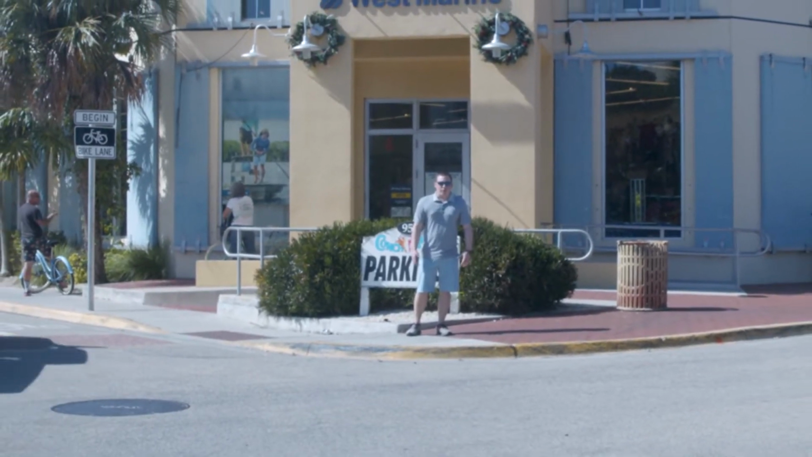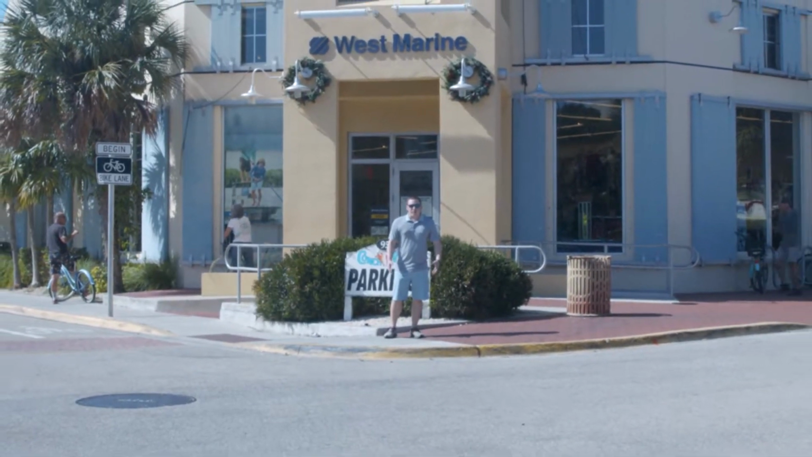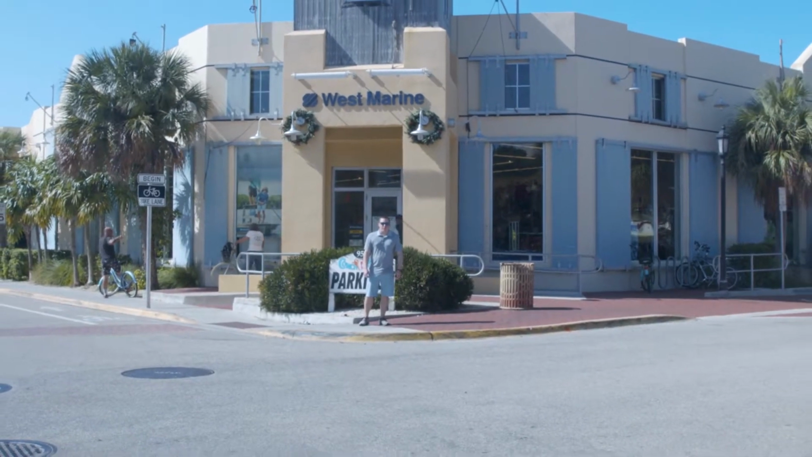Inside we've got local charter captain Robert Trosset, or RT as everybody calls him. He's going to talk to us a little bit about how he fishes down here in the Florida Keys and how he gets the most out of his Lowrance Ultimate Fishing System.